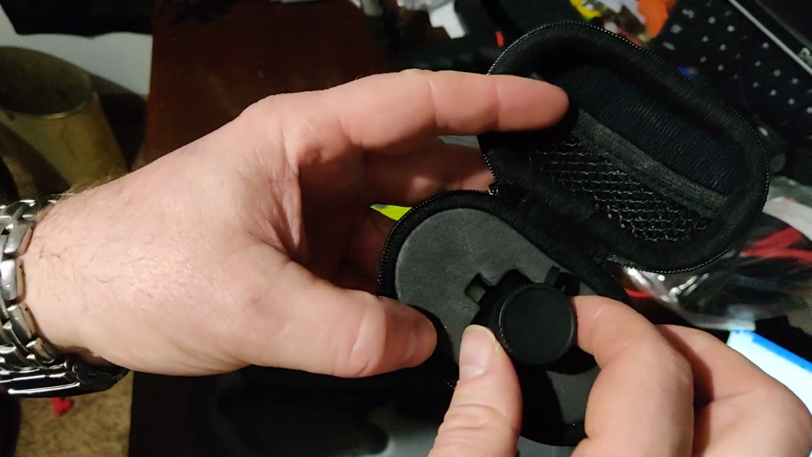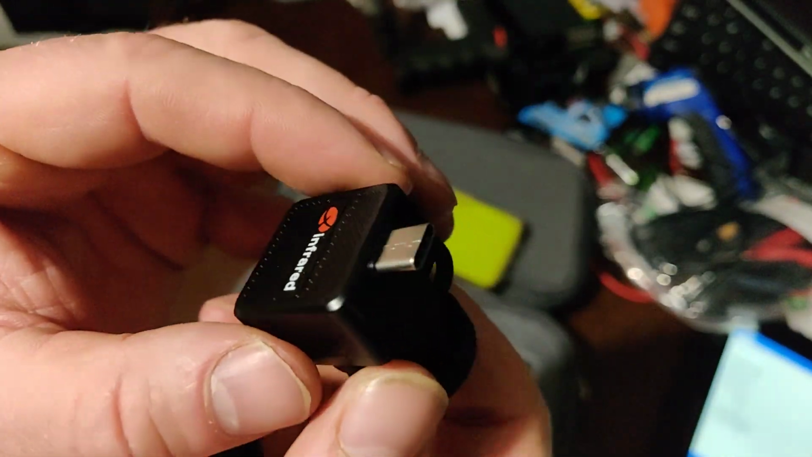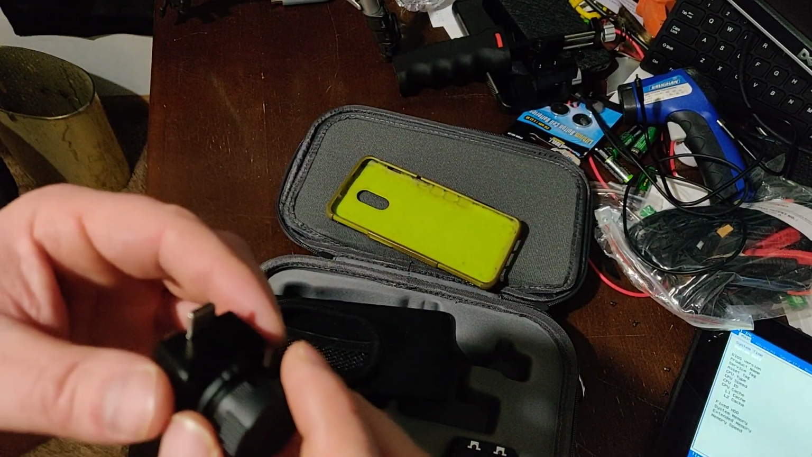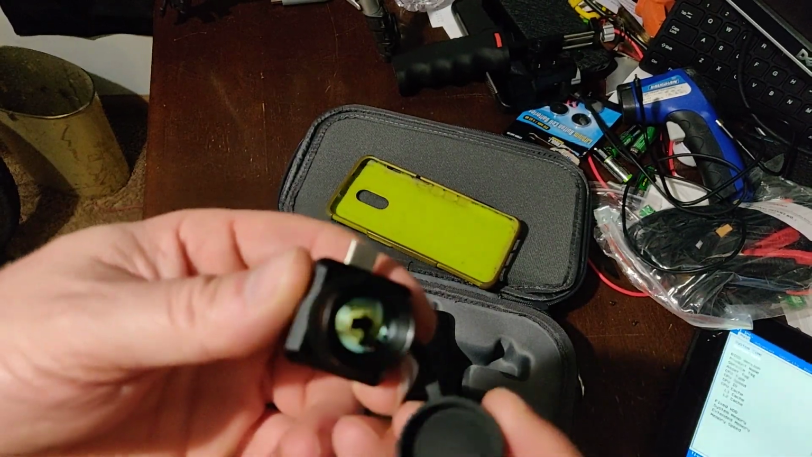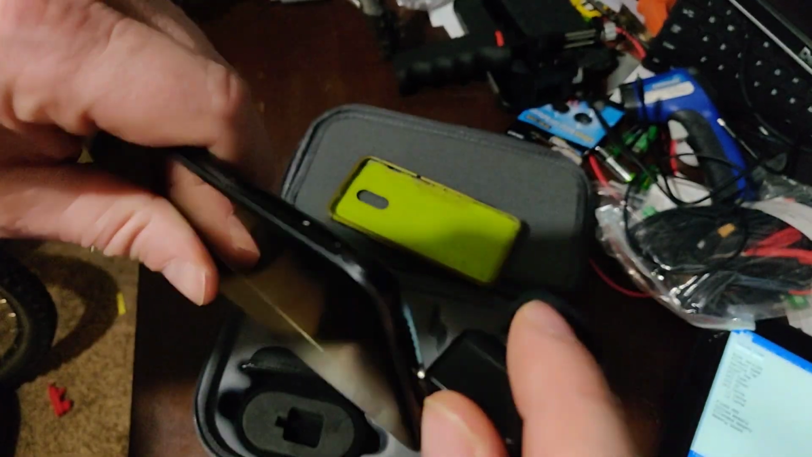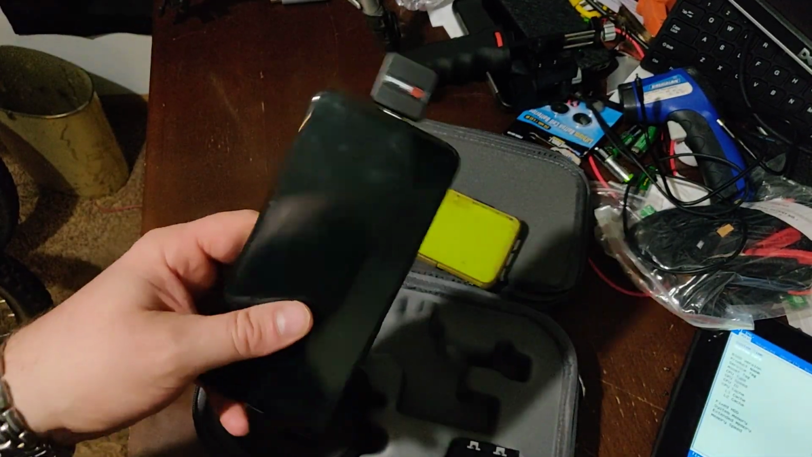And so we take the camera out. They call this the Android version because it has USB-C. I heard that iPhone's going to be using USB-C. I think Europe might have made them switch if they want to sell in their market over there. But so here's your dust cap. And then this will just click on right here, and there you go. They got your thermal camera ready to go.